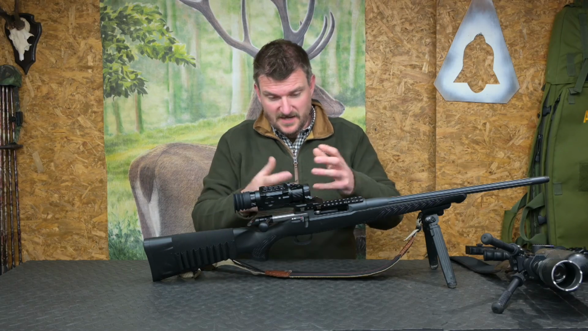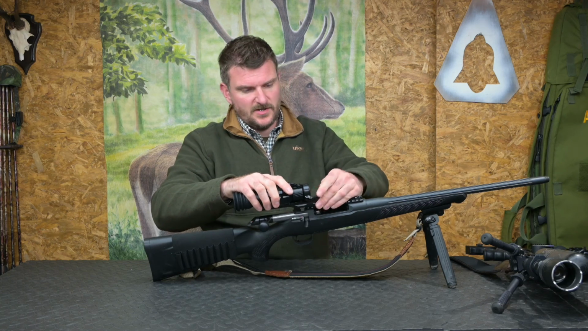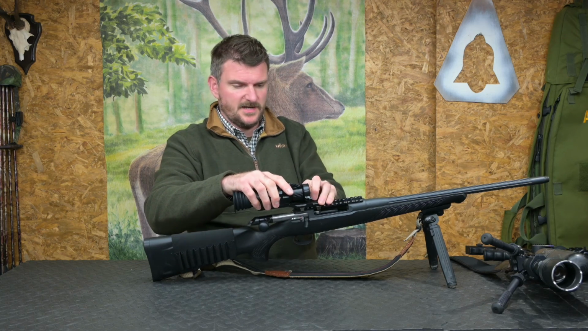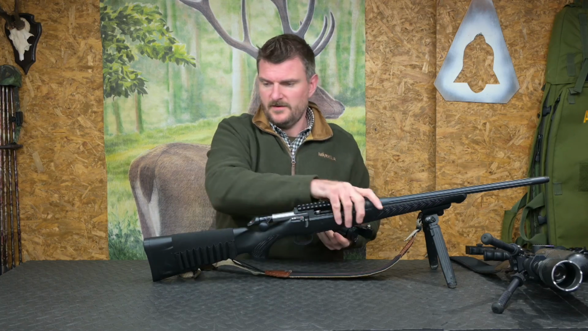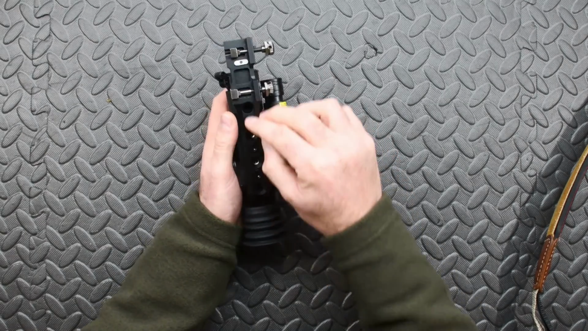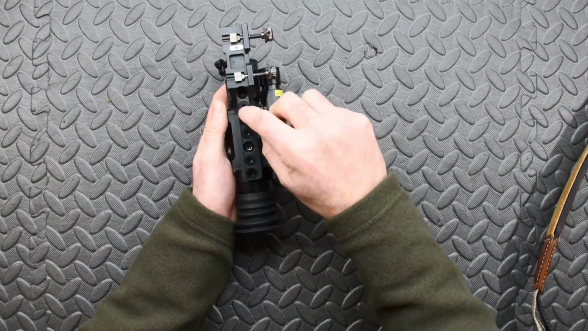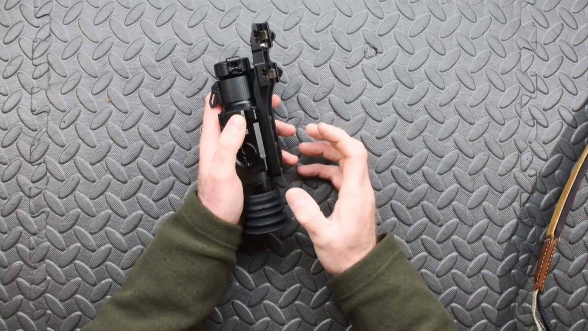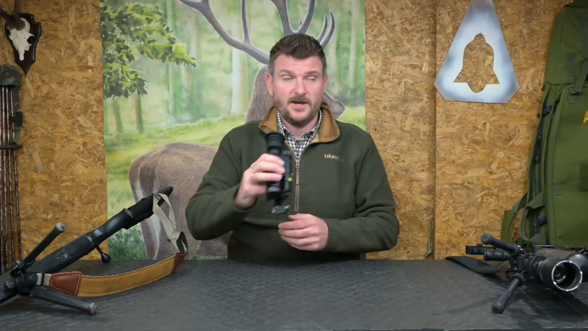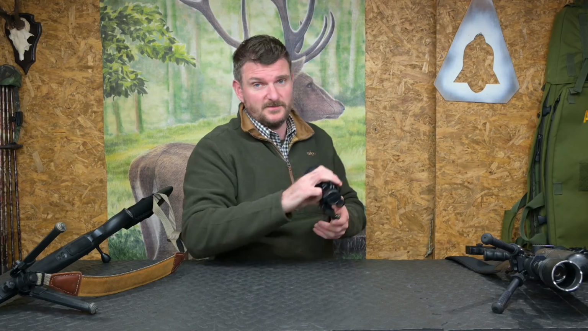Well, both of these are the same in this respect, but I'm just going to switch over to the non-LRF unit and take it off the Picatinny rail of this 223 rifle just to show you how it does fit on or off. So on the underside you've got multiple positions on the extension rail here with Allen key sockets there. Take those off, you can put it in position, set it exactly as you want it for extension to make sure you've got the correct eye relief when it's mounted on your rifle.